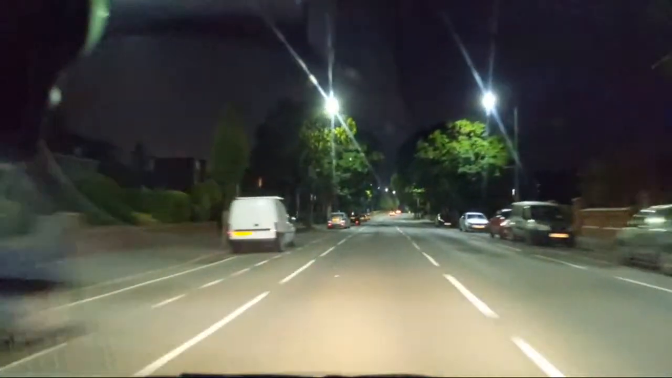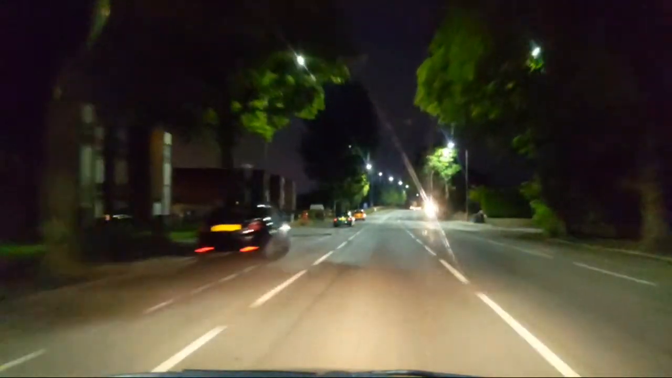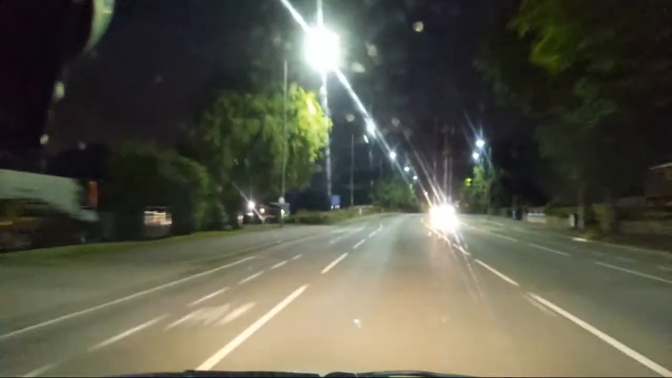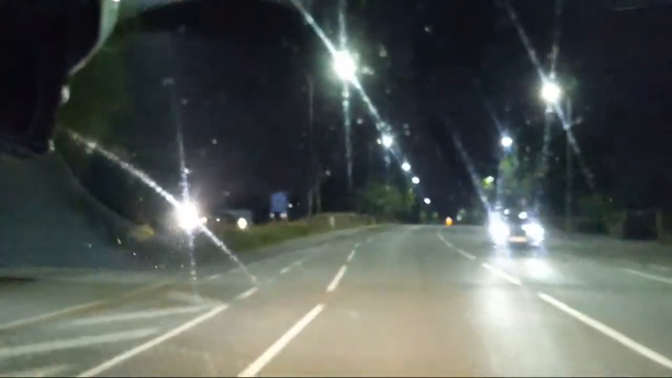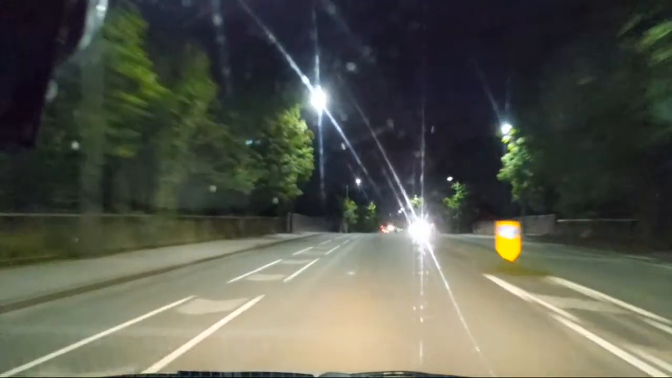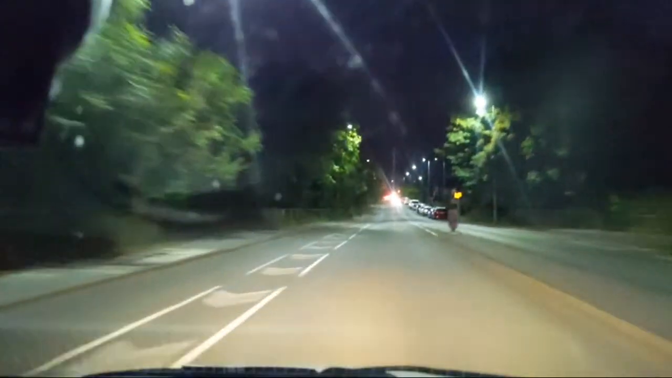Now heading towards the dangerous traffic lights at the Galloway's end of Beach Hill. The railway line.